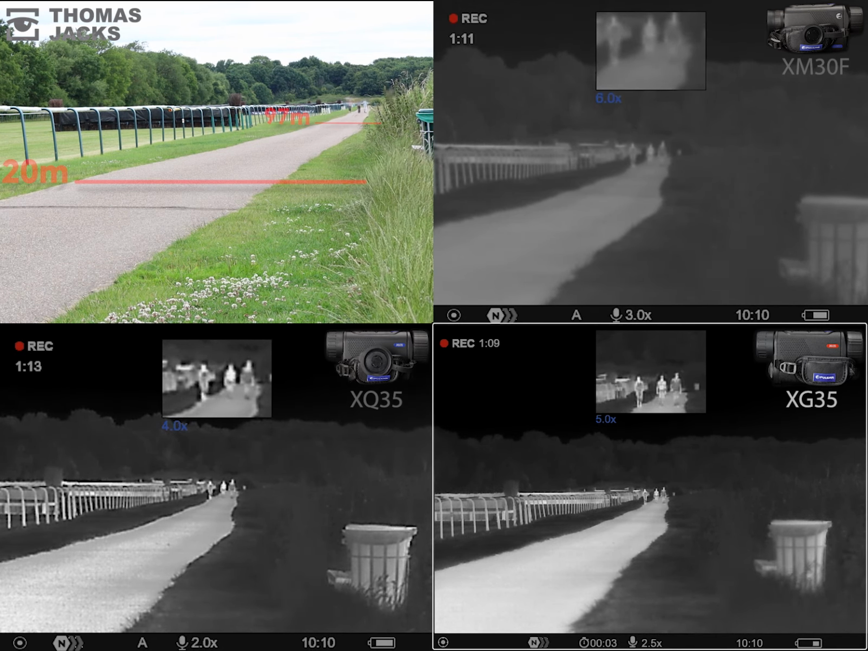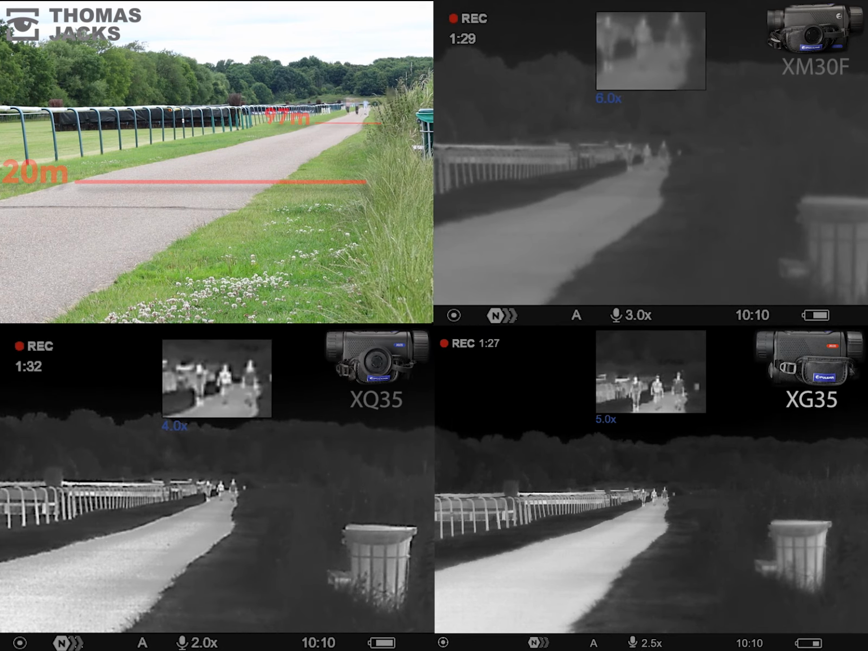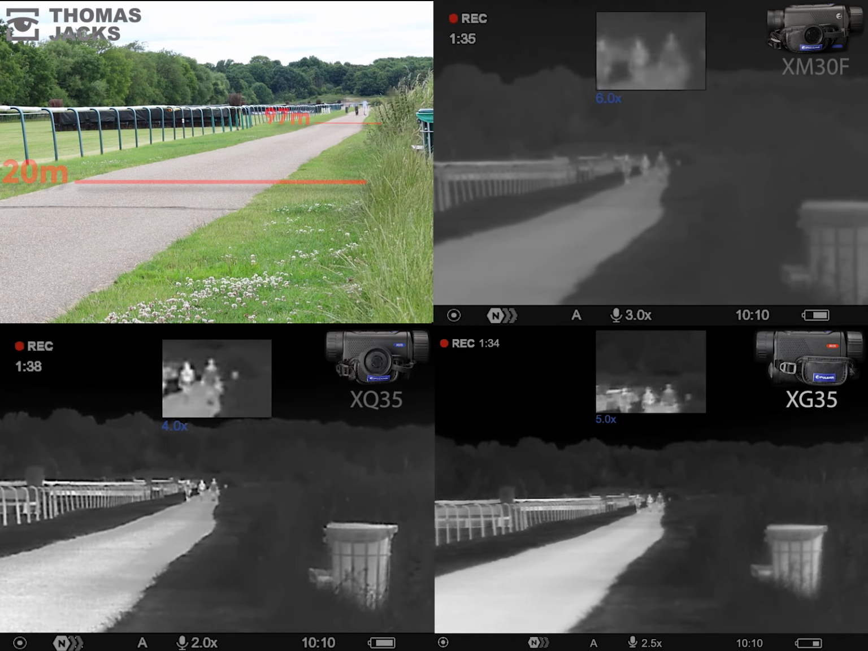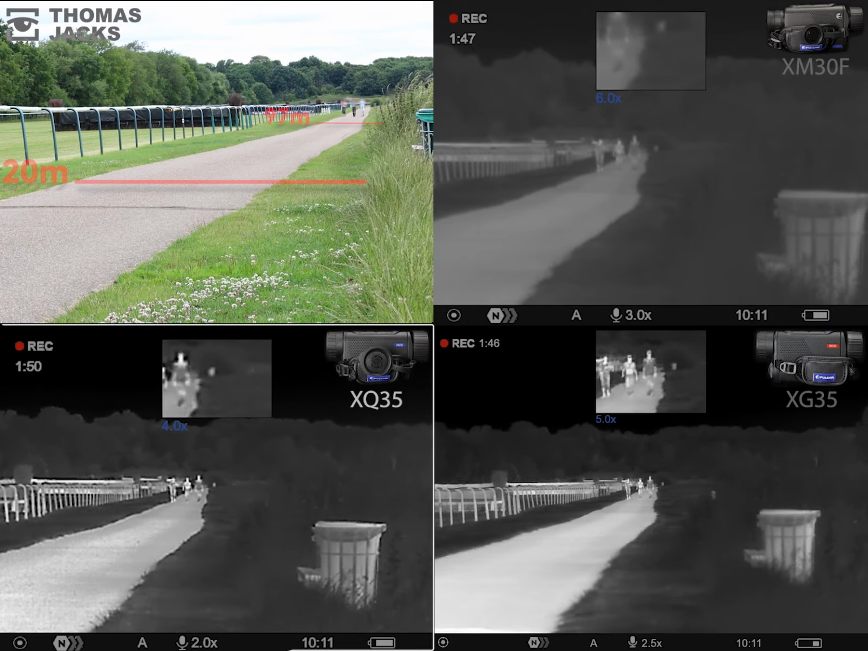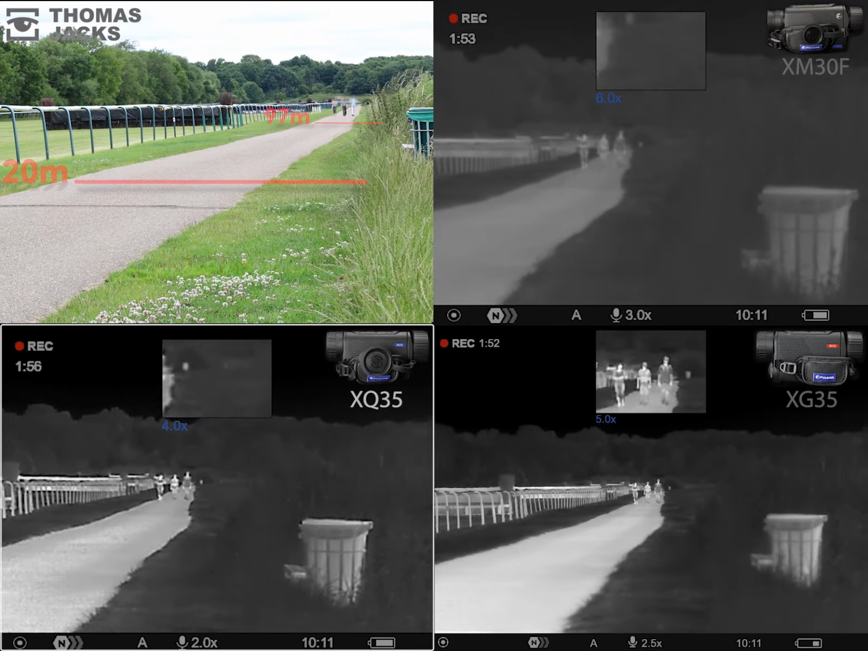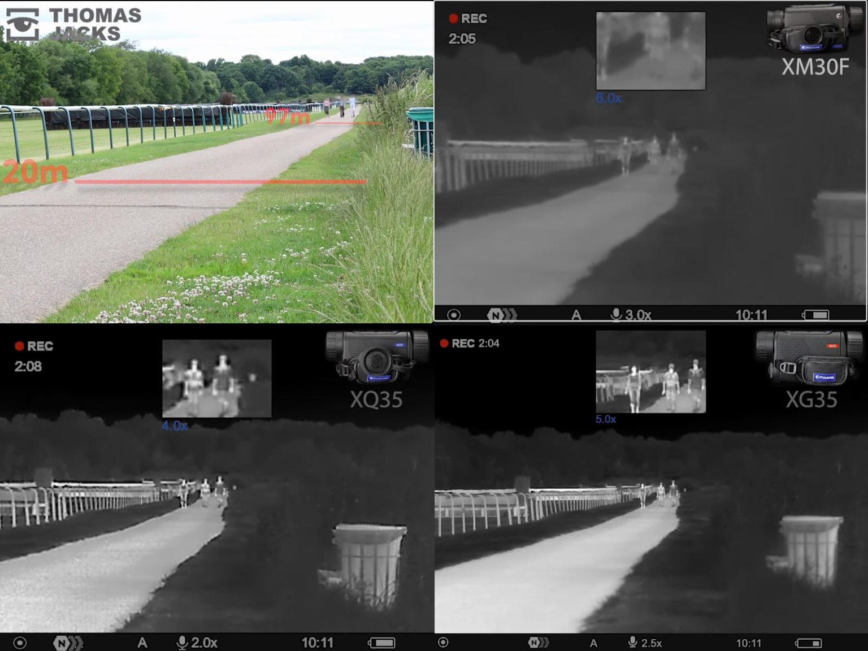At 230 to 200 meters, she's clearly a she looking through the eyepiece of the XG. And at 150 meters, the XQ can identify her too. Now the XM can ID her at about 130 meters.